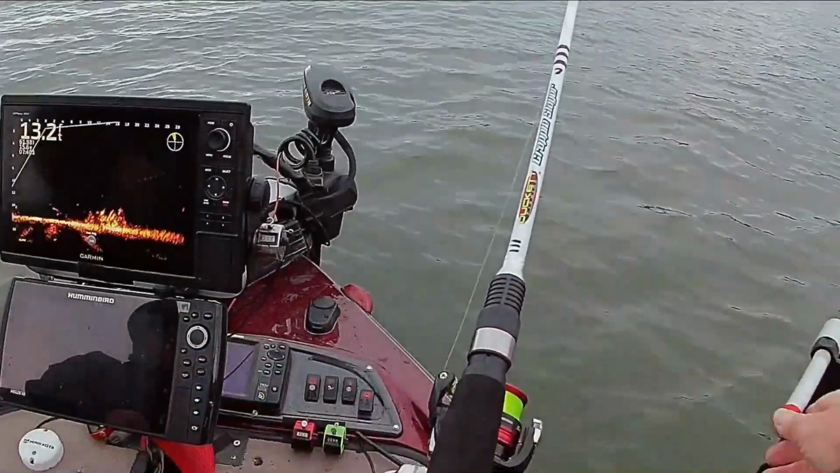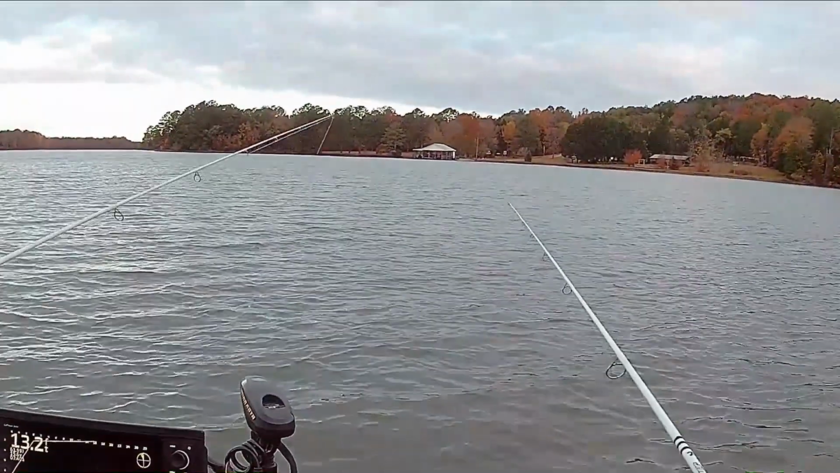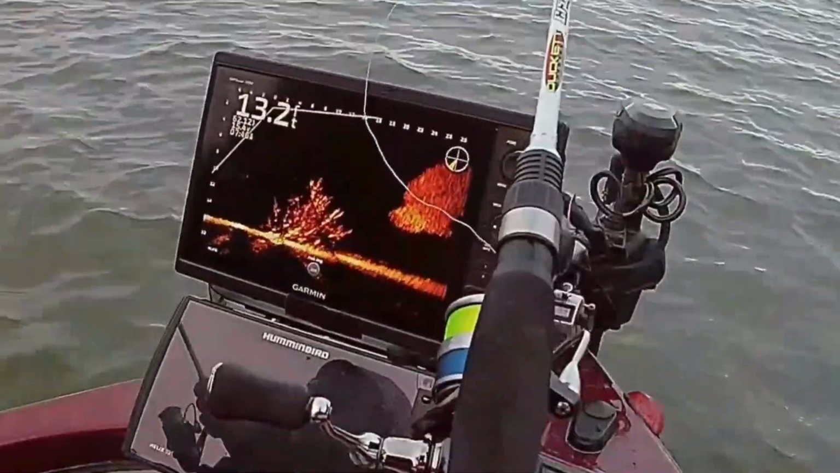See, when that water temperature gets like it is right now, they should get real aggressive. Get ready to feed up for the wintertime. There's my grub right there in the middle of them.